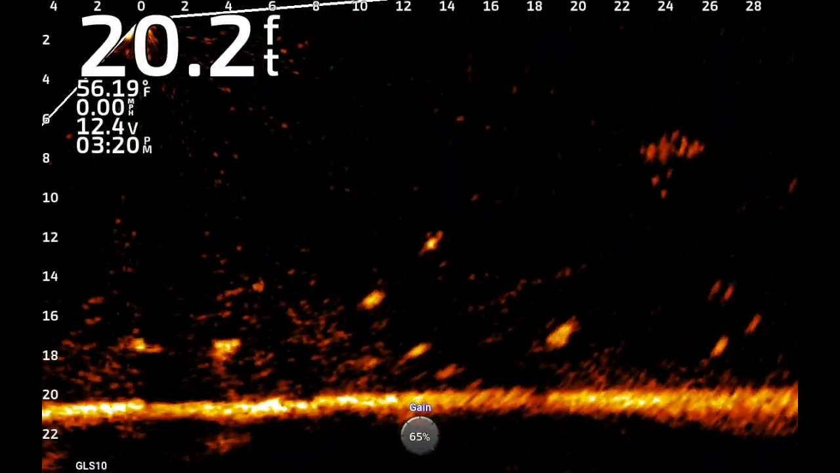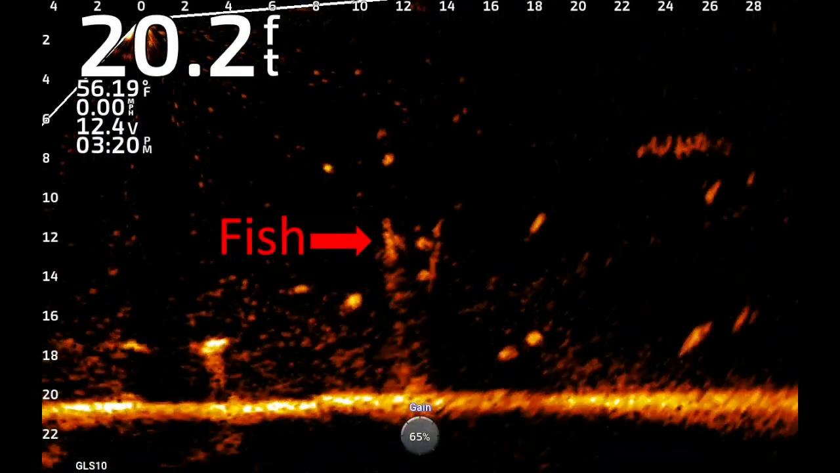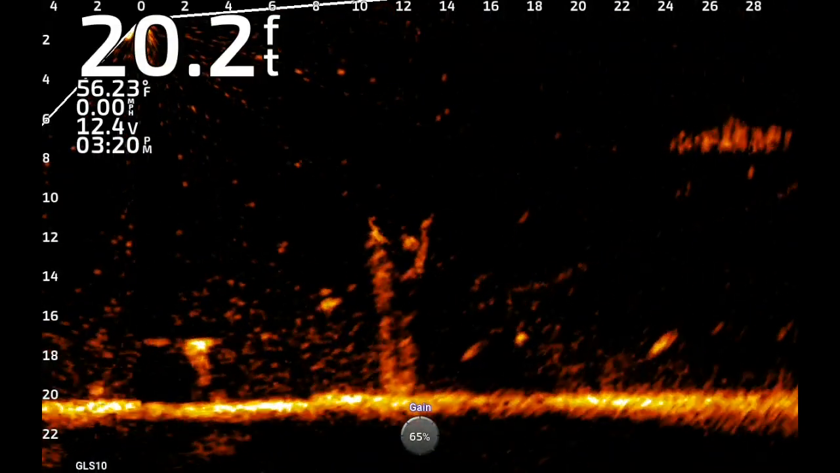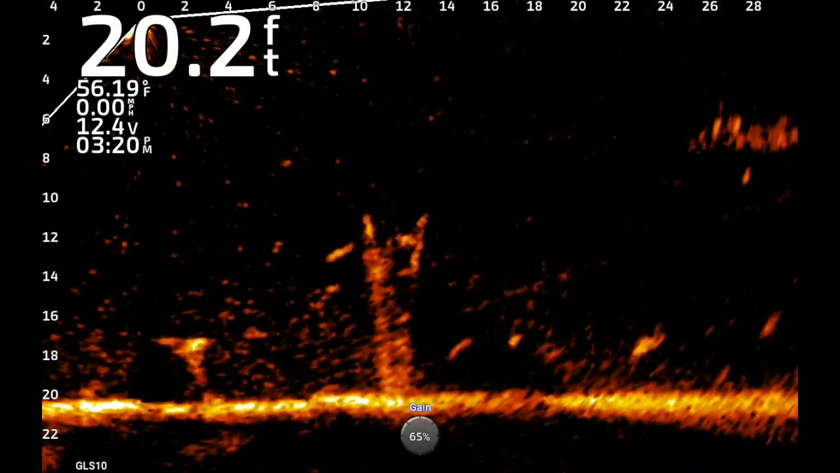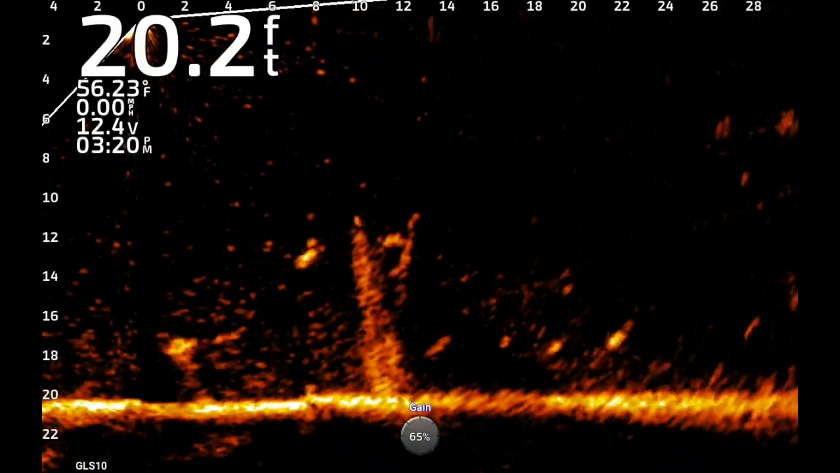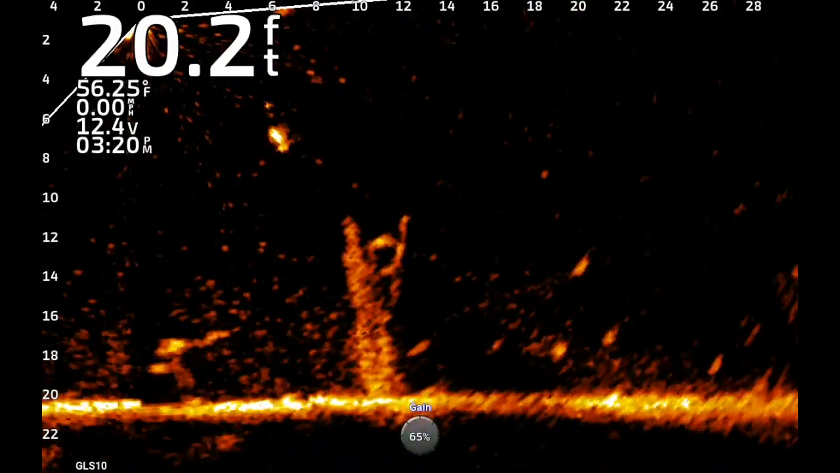Here's another top that had quite a few fish in it, and I was able to get one of them. I actually dropped past him, but brought it back and caught him. And there was some more at the bottom below him. But anyway, I catch this one, and if you keep your eye on that one in the middle and watch the next clip, we'll go after him.